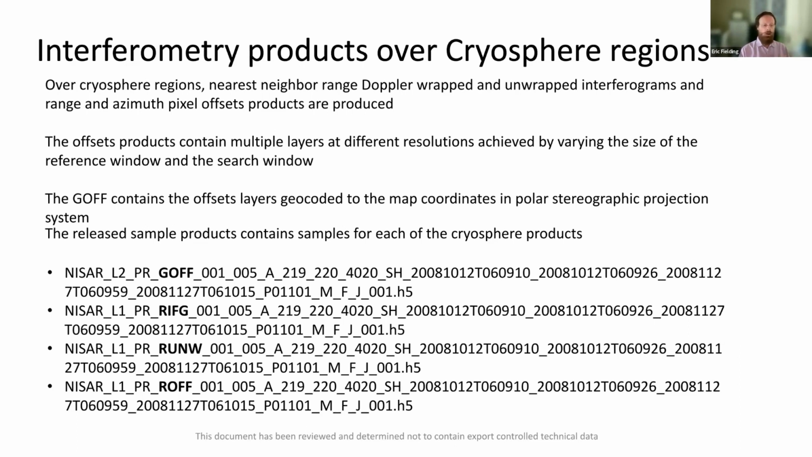There's going to be the RIFG, which is the radar coordinates wrapped interferogram. That's at a higher resolution and not filtered, to allow additional processing by the user, and a radar coordinates unwrapped interferogram.